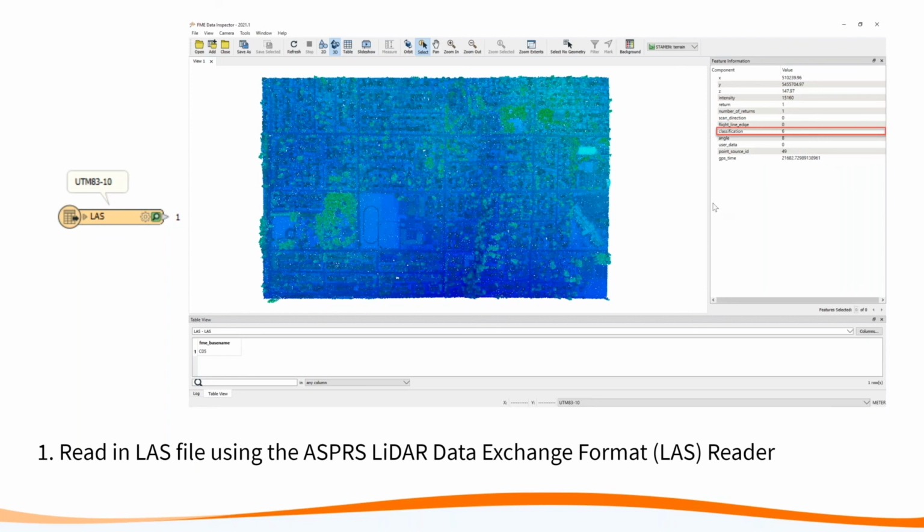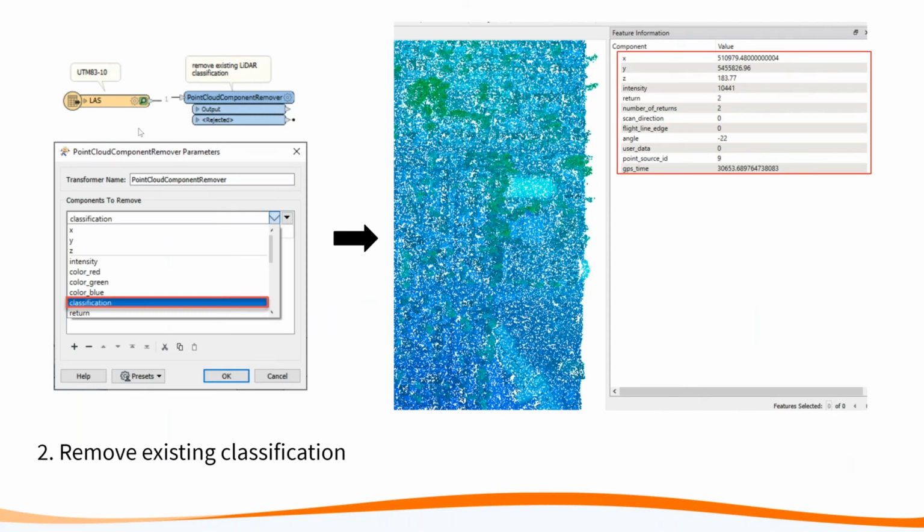Typically, if you're downloading city data, it will likely have already gone through the noise removal and classification process. So those are some things to keep in mind. To remove the classification, we can add a point cloud component remover. You just select the classification as the component to remove, and then your output should not have a classification component. This also comes in handy if you're merging two different point clouds with different classifications, perhaps for the same area. You could remove the classification of one, then merge and reclassify the other half.